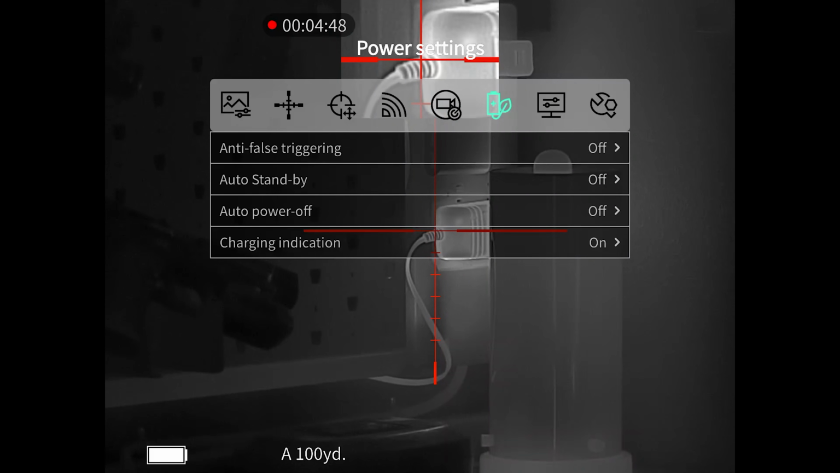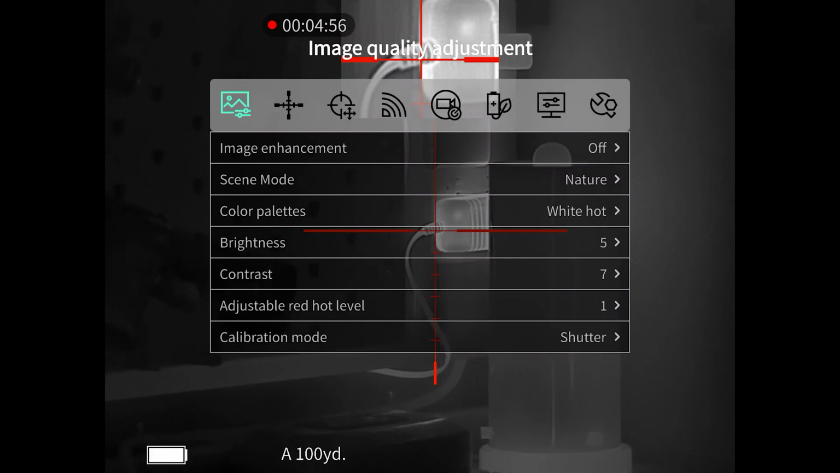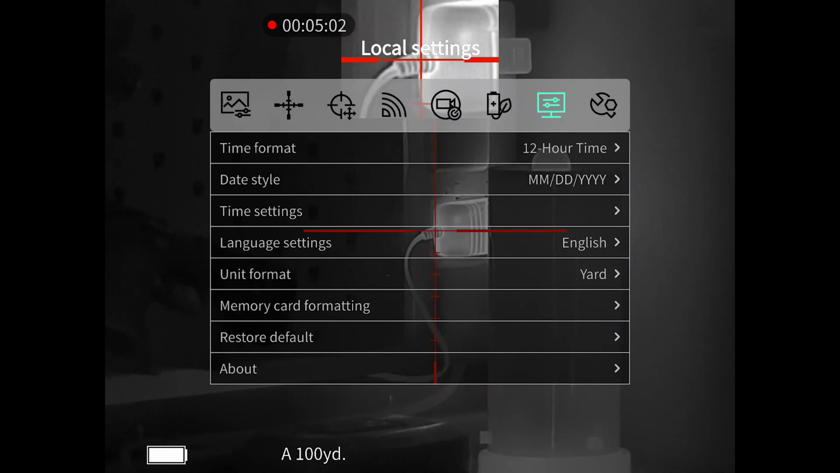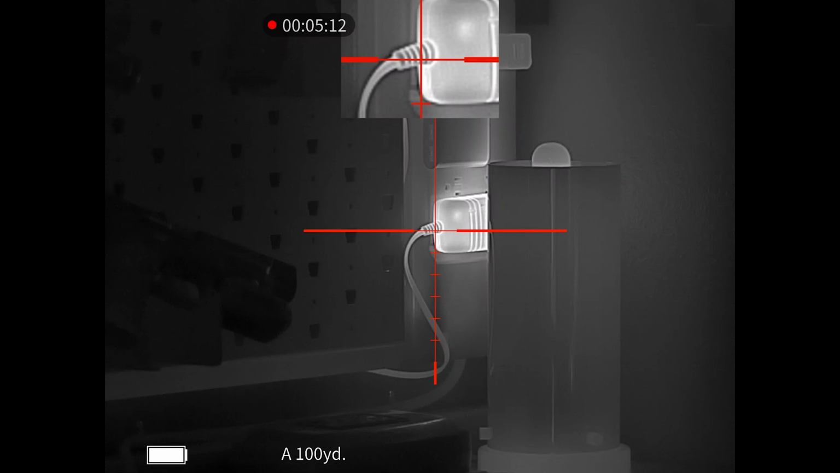Here is your power settings, so ways you can help save some of that battery life and tell it if you want it to automatically turn off or not, etc. So once again, you can optimize the scope for how you want to use it. Here's your date and time and all that. You can see that I have not done anything with that because it doesn't matter that much to me. And here is your settings for Bluetooth, laser rangefinder, and your zeroing assistance.